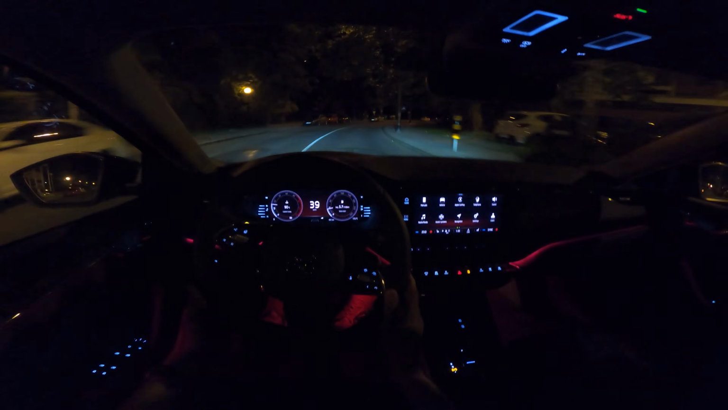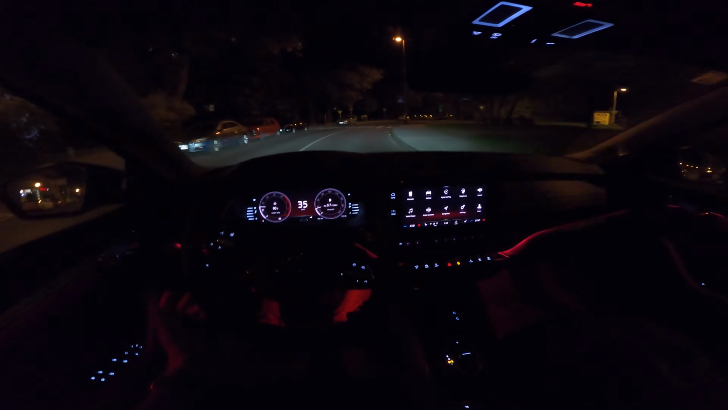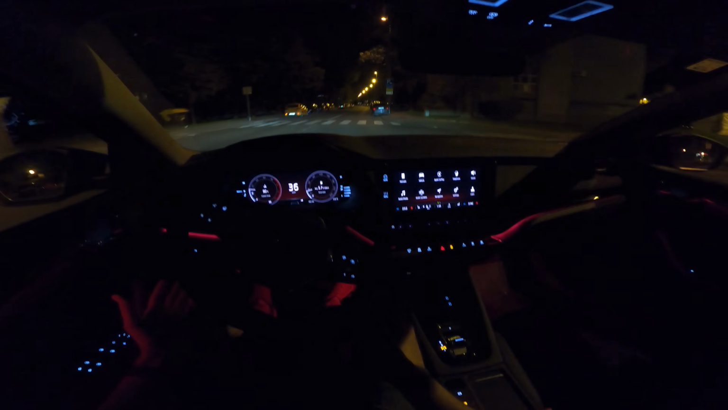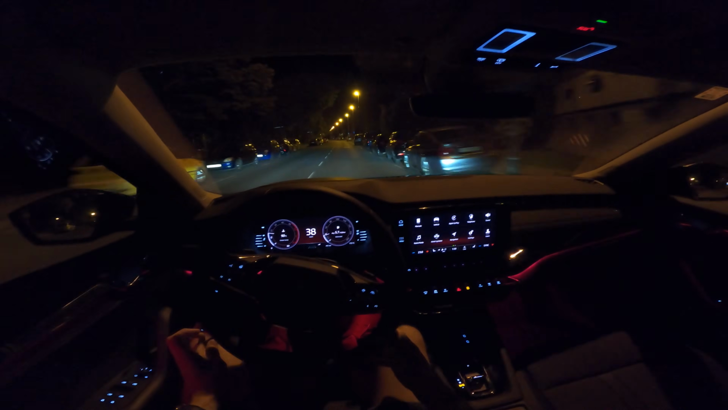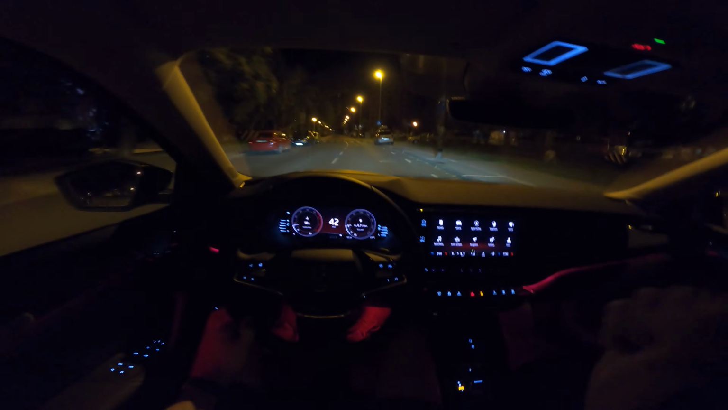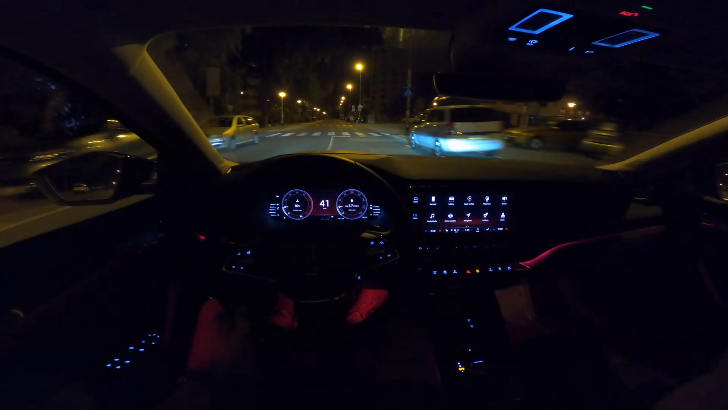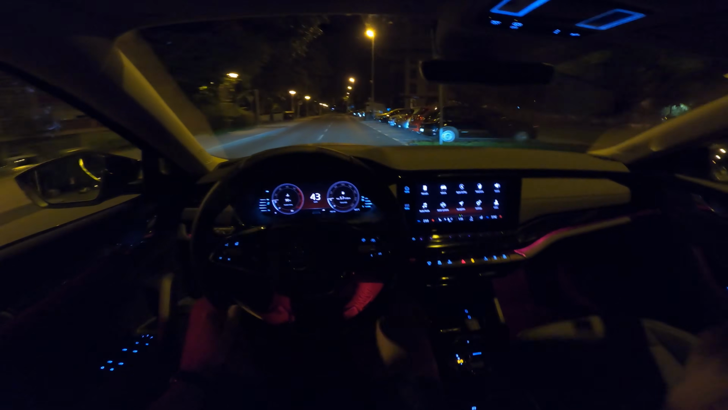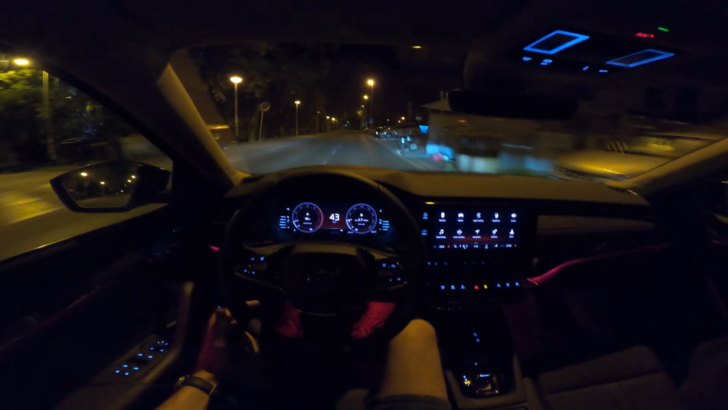So let's talk about the suspension. We're on 18-inch alloy wheels, so we have less tire, so it's going to be a little bumpy. I would say it's a slight improvement, but it's not as comfortable as the new Golf. And on the back, if I'm not mistaken, there's no multi-link, so the suspension on the back is not independent. It's connected to the torsion beam.